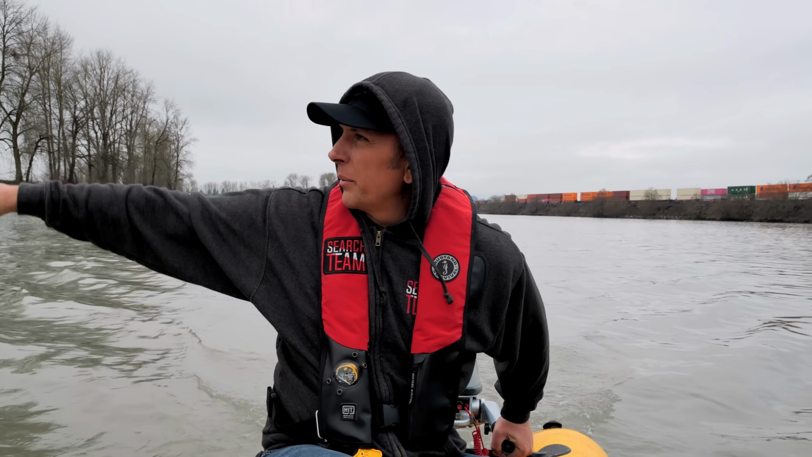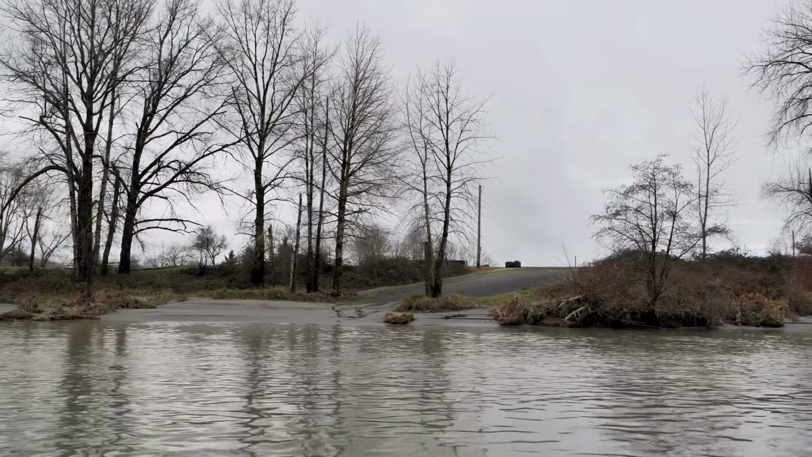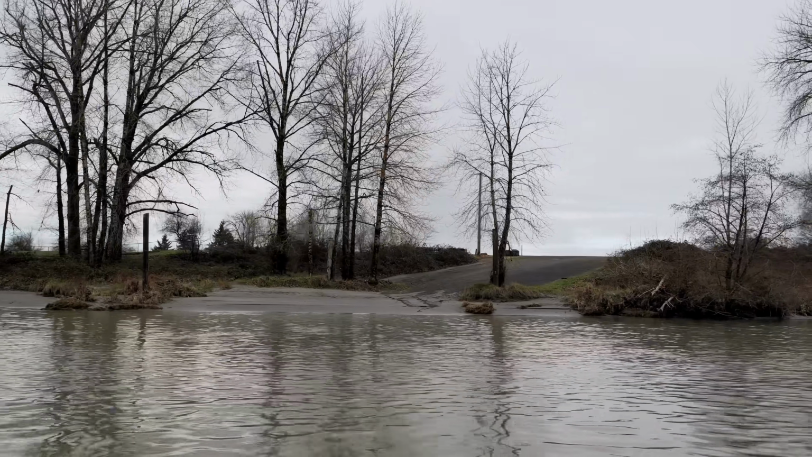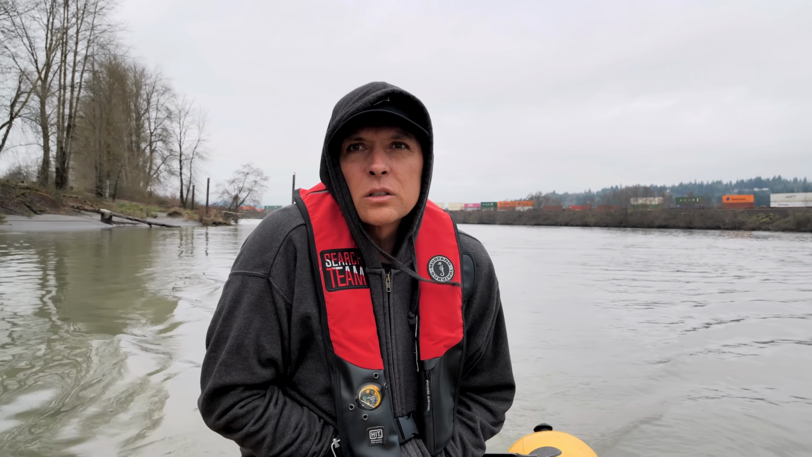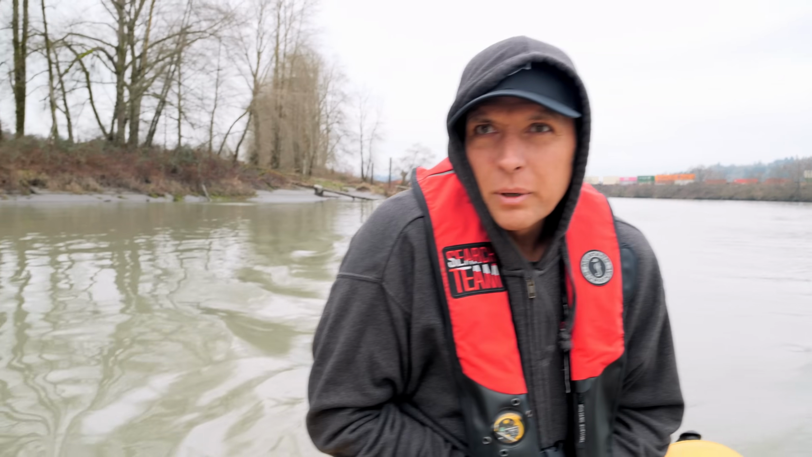Wonder if this is the old boat ramp right here. Yeah, so I'm gonna say 20 years ago, that was probably the boat ramp. So I'm gonna be interested in this area down here to the bridge. So I think what we'll do is go from this old boat ramp down probably to the train bridge there.